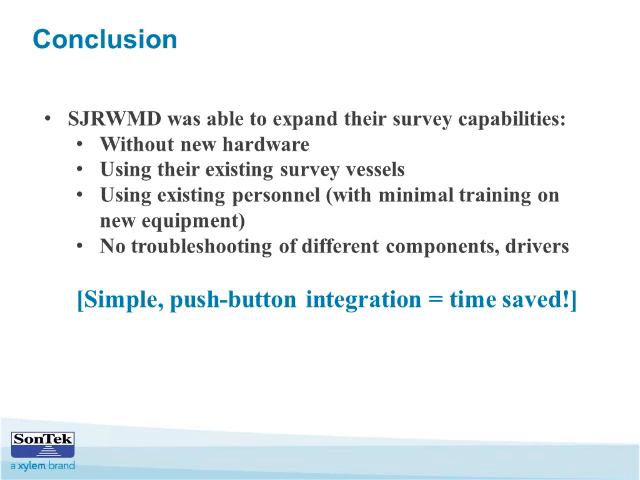They're also able to use the same team to do this work with minimal training and no troubleshooting of different components. You're not trying to integrate one manufacturer's GPS with another manufacturer's echo sounder and other different parts.